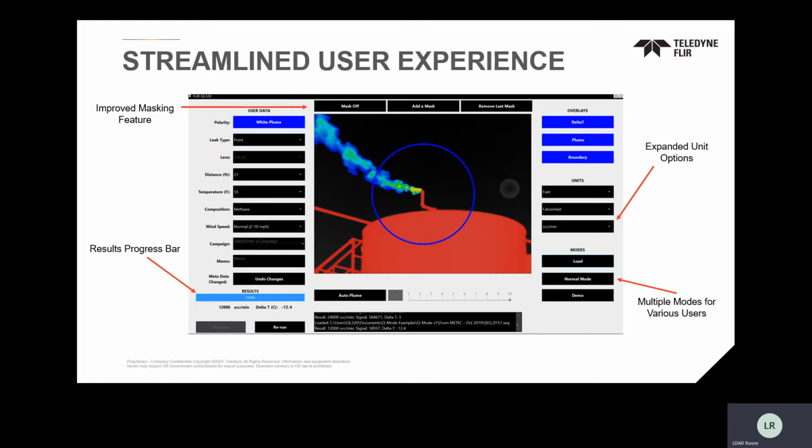And the last thing we did, we have a number of academia, a number of research people that like to use this. They like it tethered. They like the full option and the full feature set that you may have within the QL320. So we have an expert mode, but what we realized is that most of the operators wanted to streamline. I want to look and I just want it to give me a number.